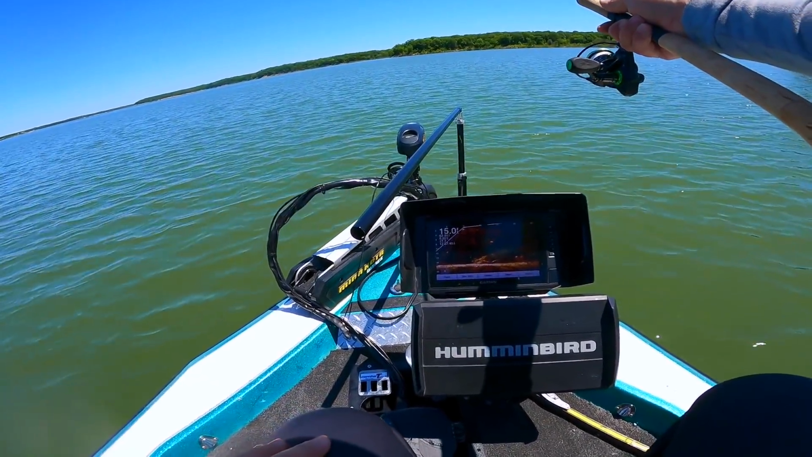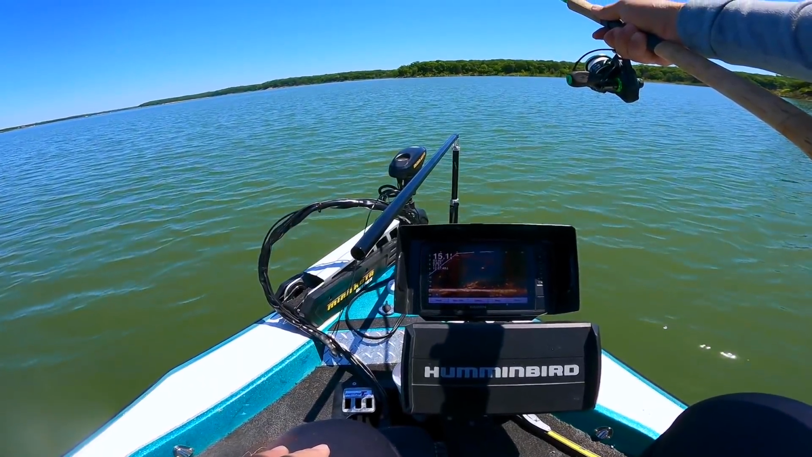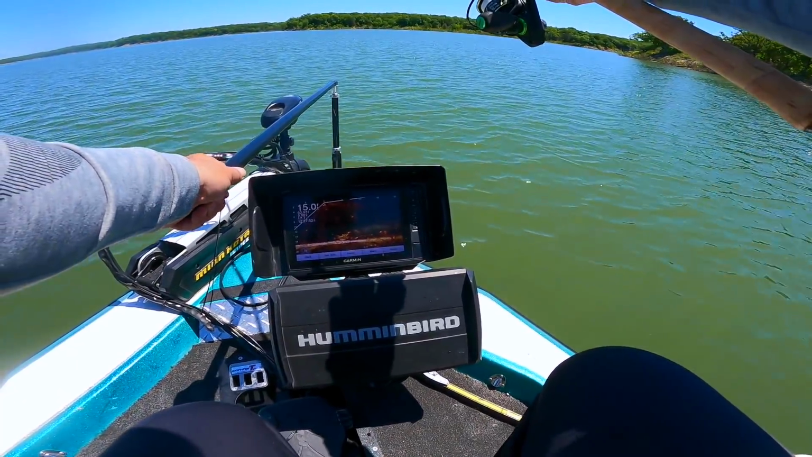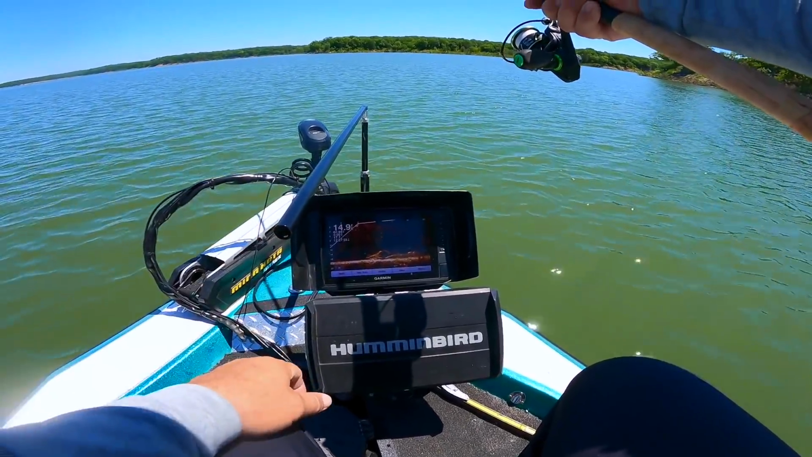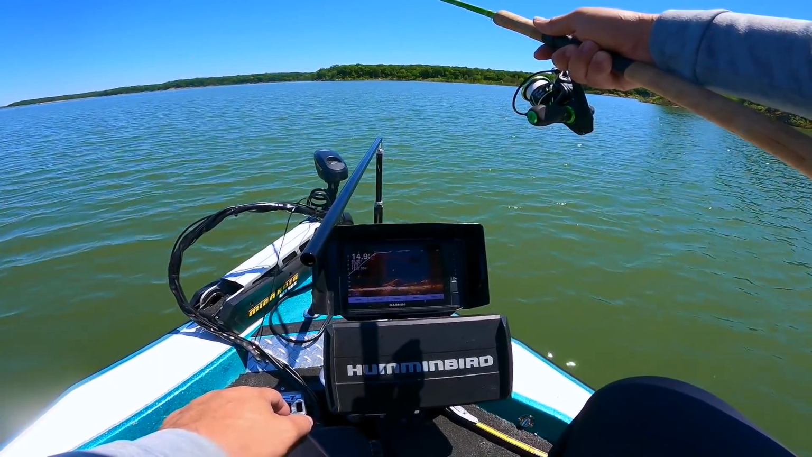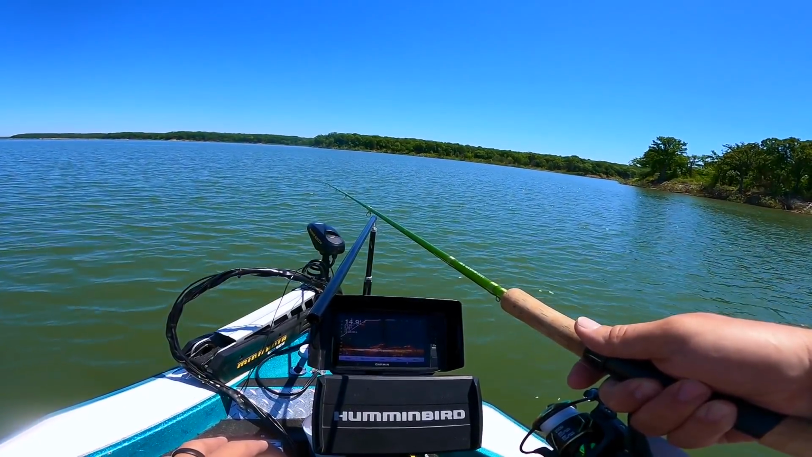What is that? Surely that's not a crappie. Up in 8 foot of water suspended. He's checking out that jig. There he is. He's checking it out. But he didn't want it. There's one right there, I think. Let's see.